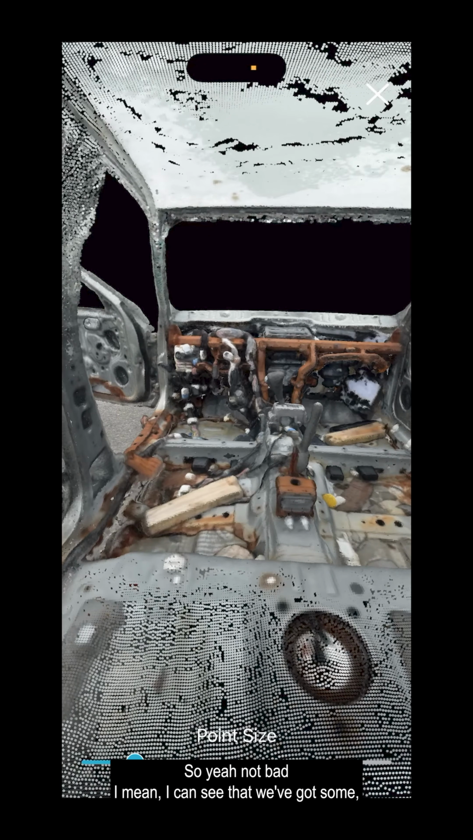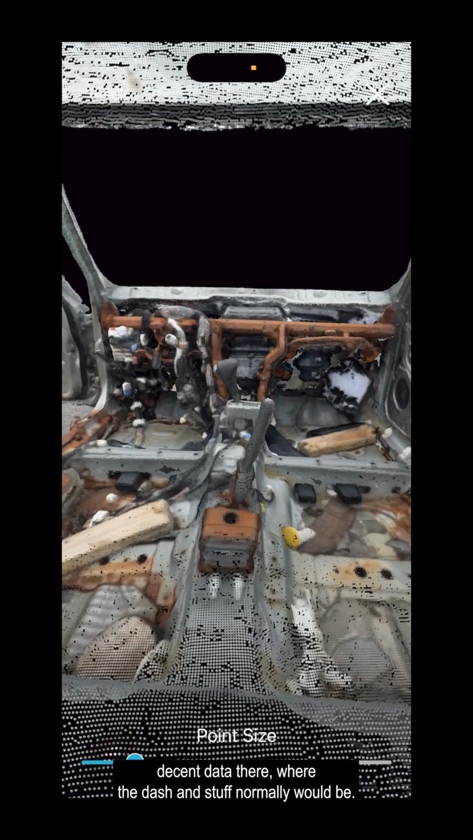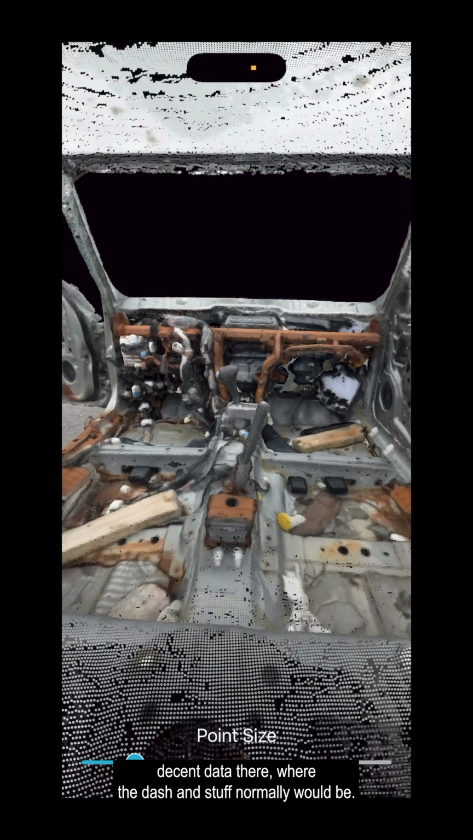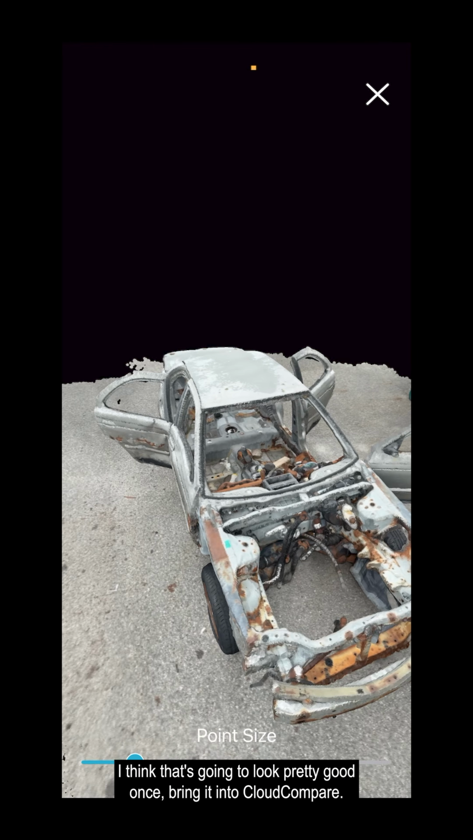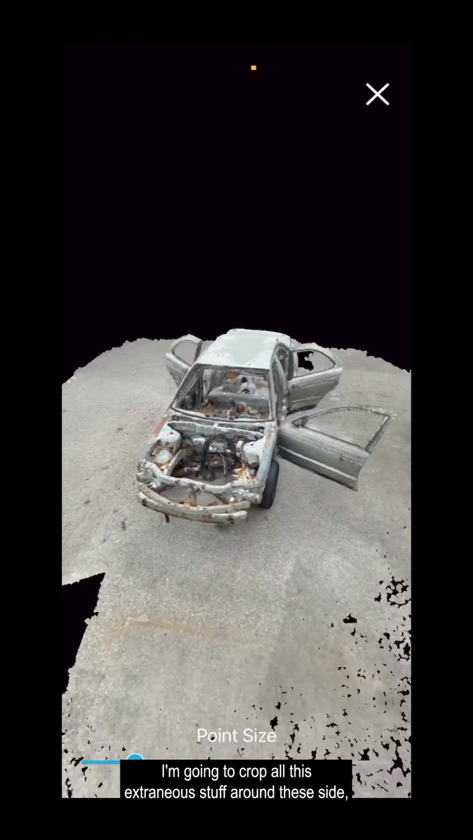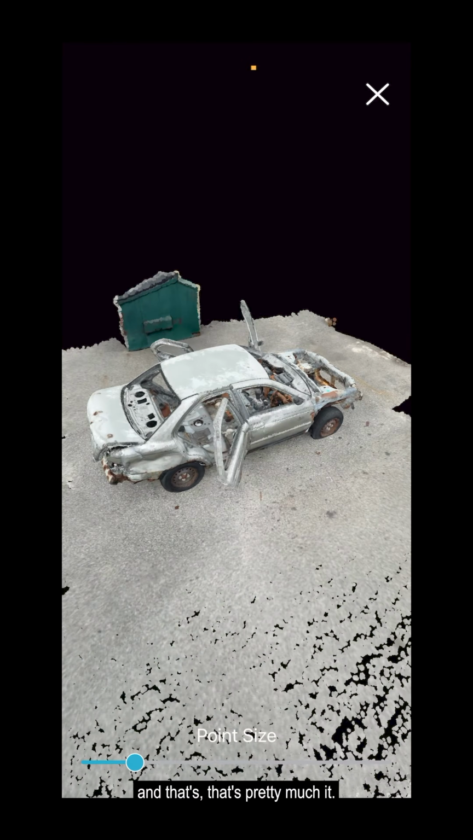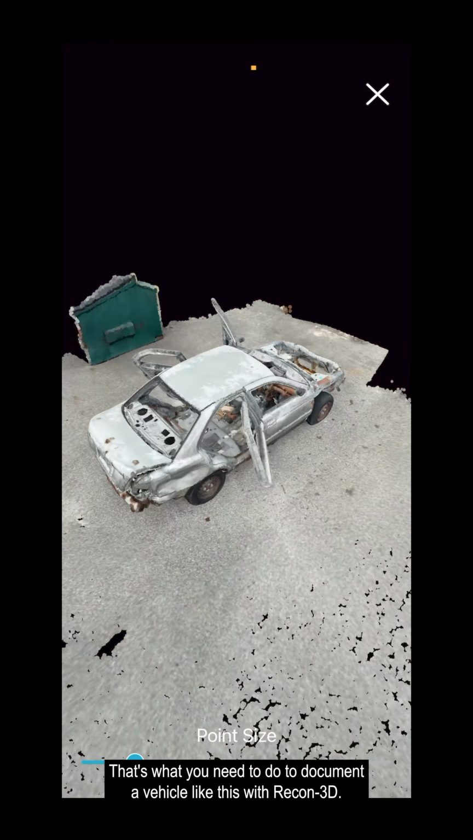So yeah, not bad. I mean, I can see that we got some decent data there where the dash and stuff normally would be. So I'm pretty happy with that. I think that's going to look pretty good. Once I bring it into Cloud Compare, I'm going to crop all this extraneous stuff around the side. And that's pretty much it. That's what you need to do to document a vehicle like this with Recon-3D.